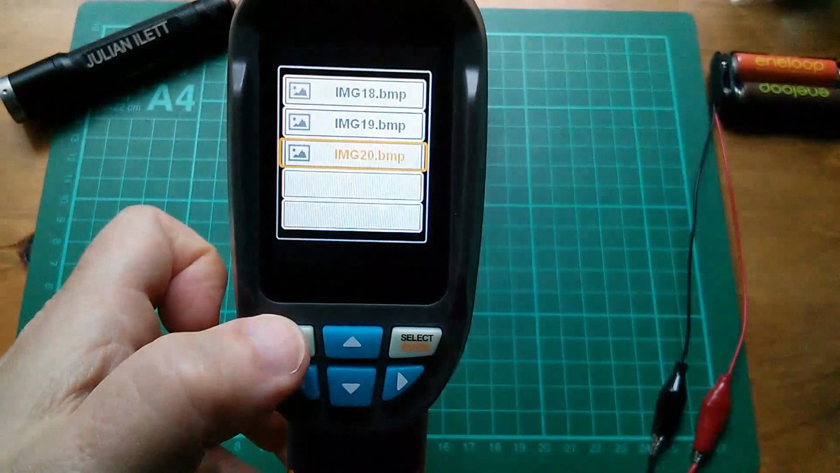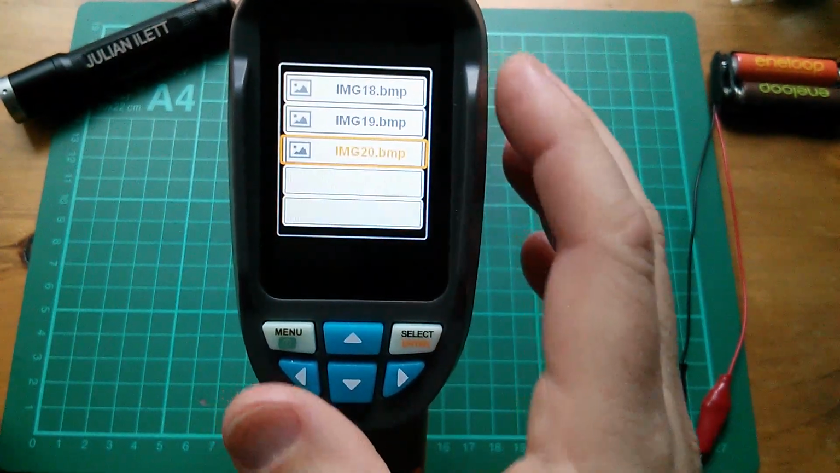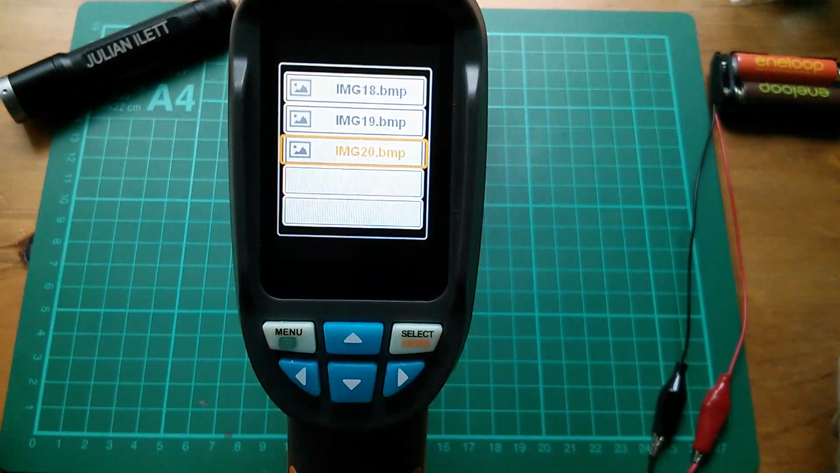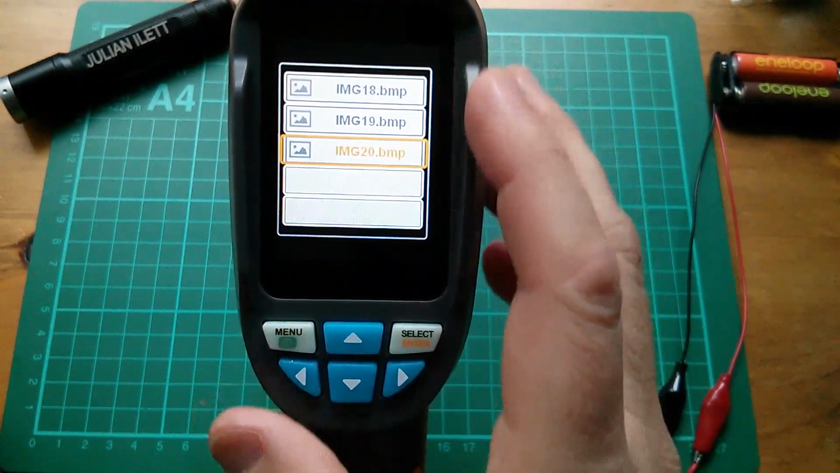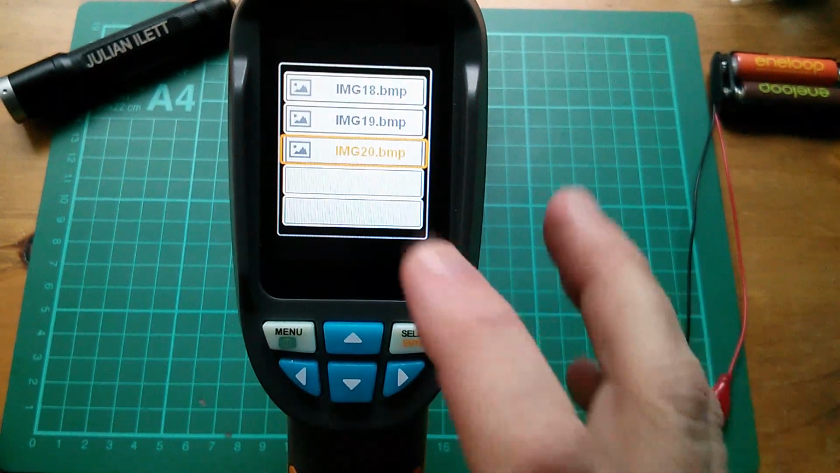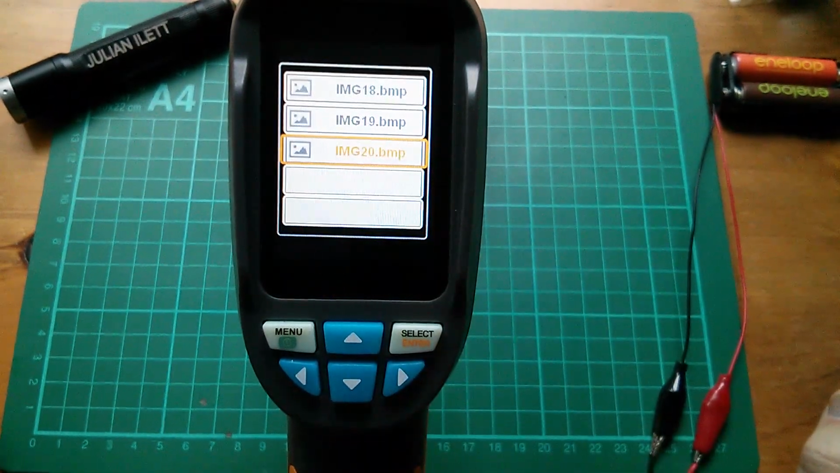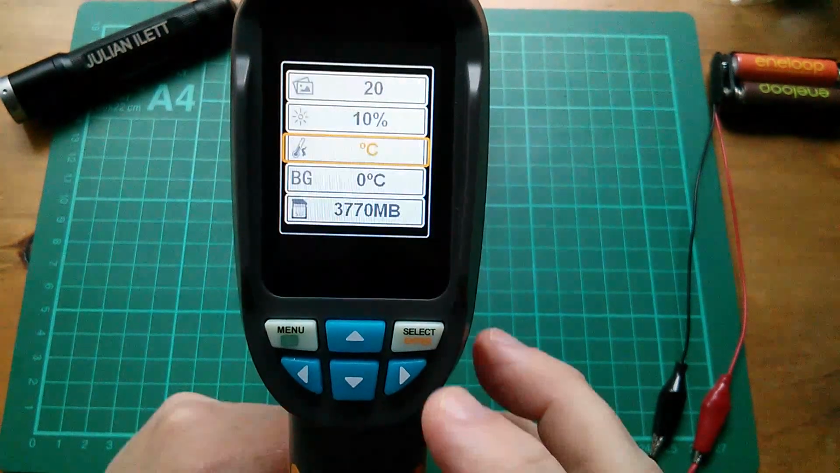Now, if I go back, we just get that list of images again. So if you have more than a few images in here, it becomes just unnavigable. You just can't find your way around. You don't know which image is which. It doesn't also give date and times actually on these thumbnails. That would help a bit.